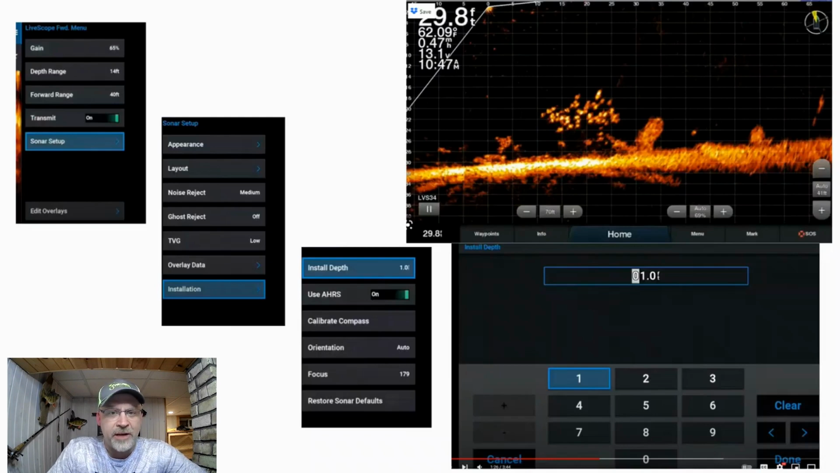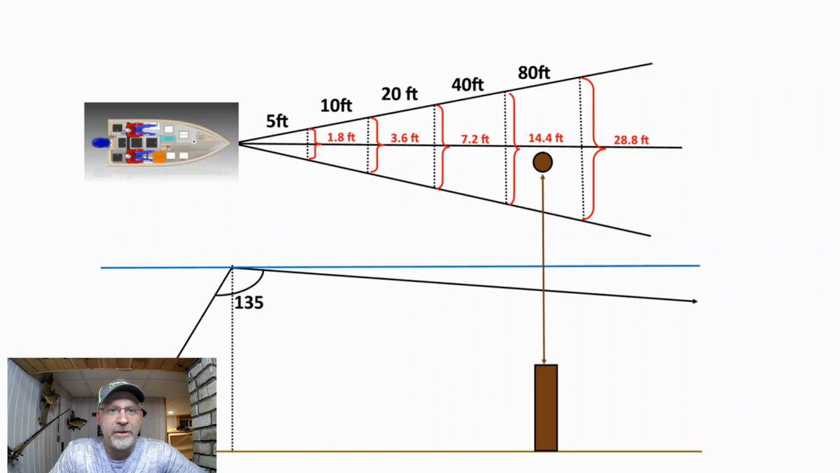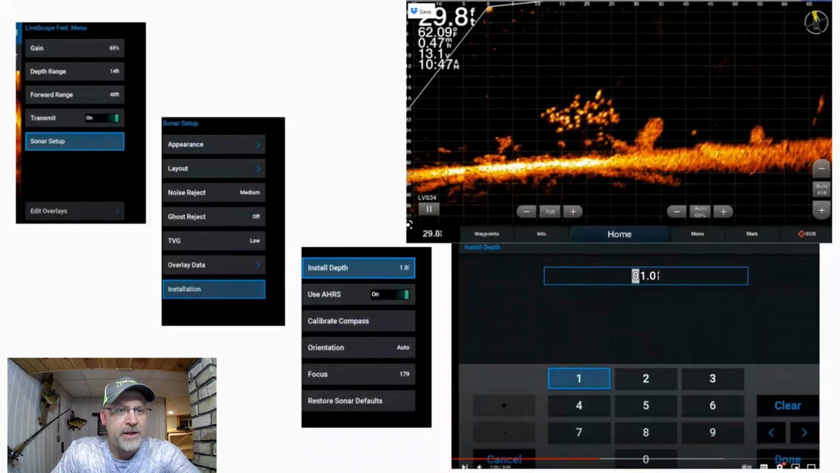the actual install depth. And I'm not sure what it comes at by default, because in the default view, typically you can see that whole line, you see the line on the screen there. But I'm talking about this line right here, right? That line typically you can see. And when we do the install depth adjustment and get the right install depth on it, then the surface of the water is what's at the top of your screen, so that you're reading everything you're looking at.